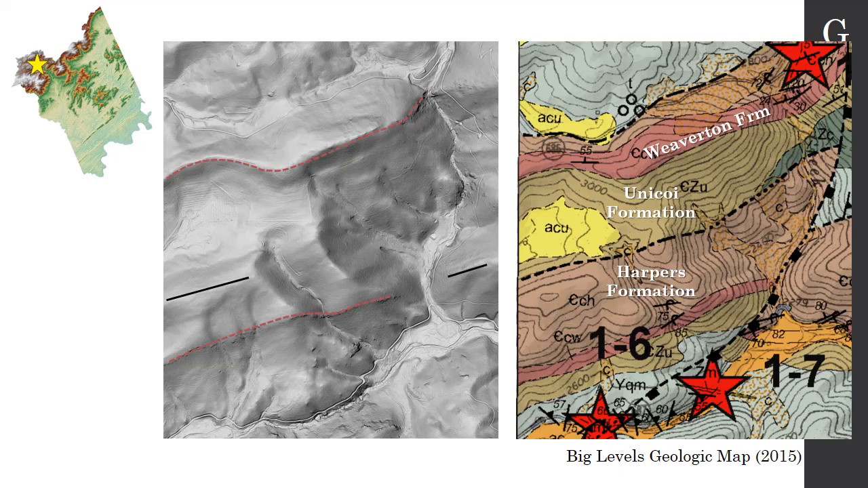Then you have another unit called the Harper's Formation, which is also composed of a lot of quartzite. And then you have another one called the Unicoi Formation, which is not quite as resistant, made up of lots of different metasediments, so shales, sandstones that are not quite as hard. And I think that's reflected really well in the LIDAR. So if you think of Weaverton being a very resistant unit, it creates these nice hills that are pretty sharply defined. And then again, we have the Weaverton cropping out down here.